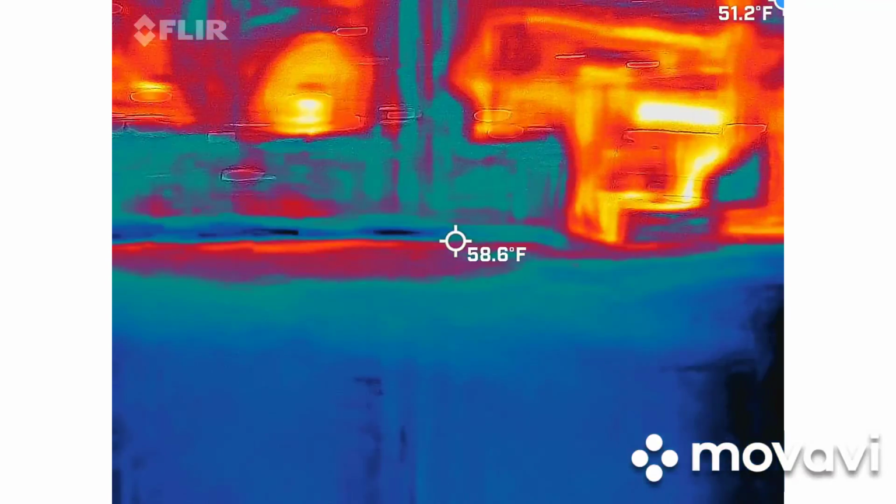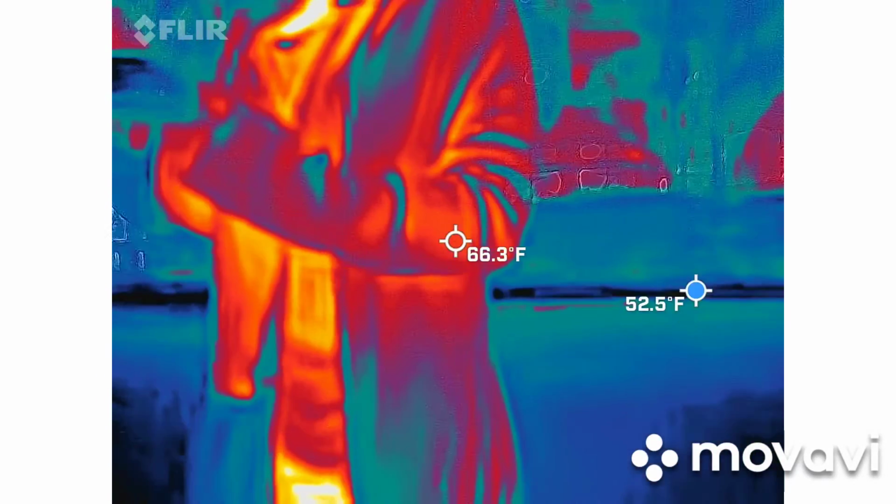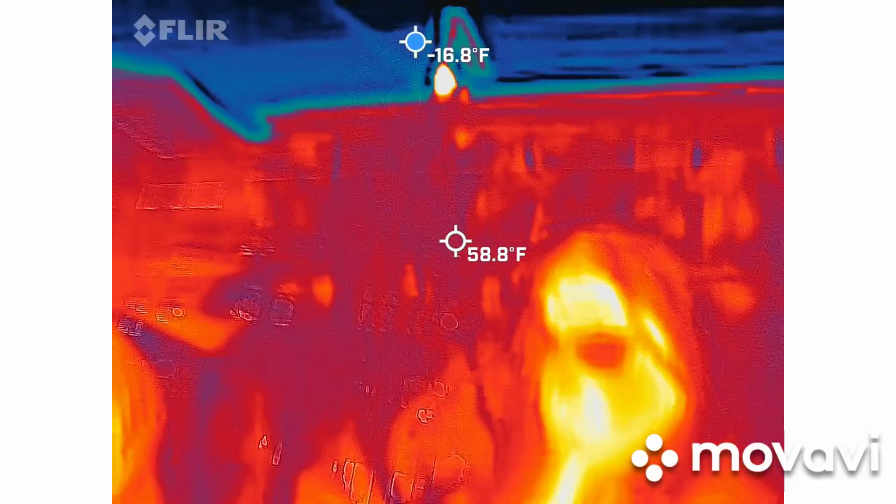Look at it. Do I squeeze it or just shake it? Shake it to activate. I'm gonna watch it get warmer.